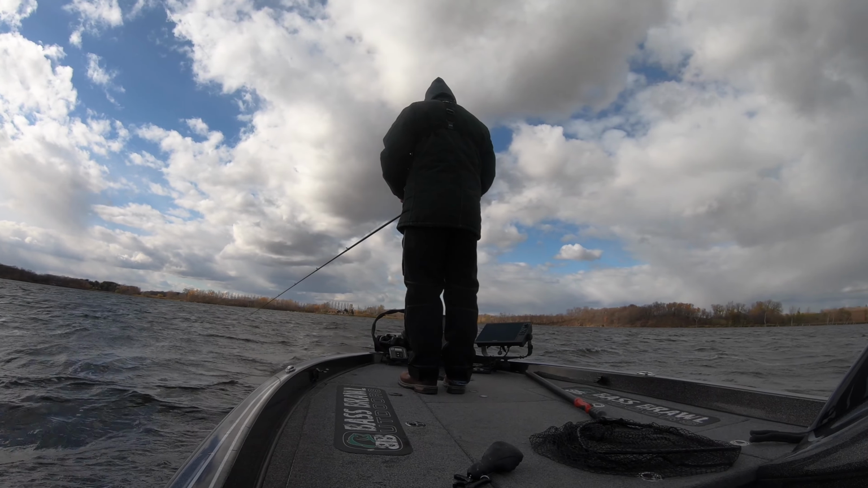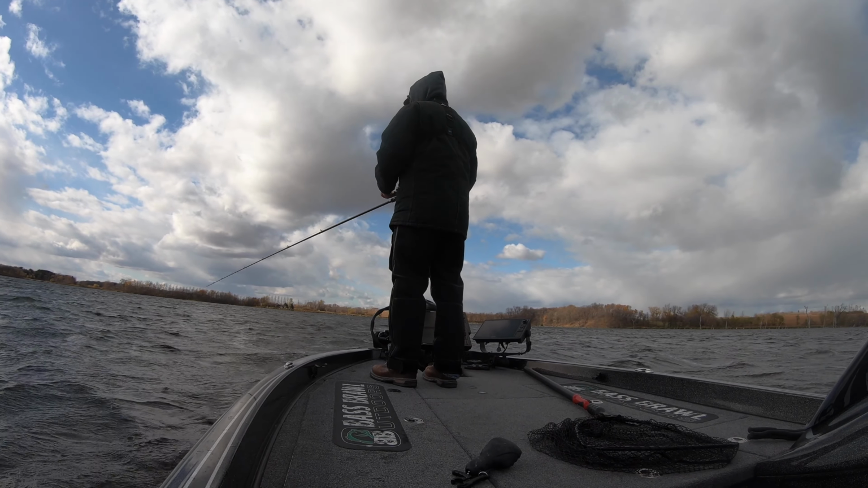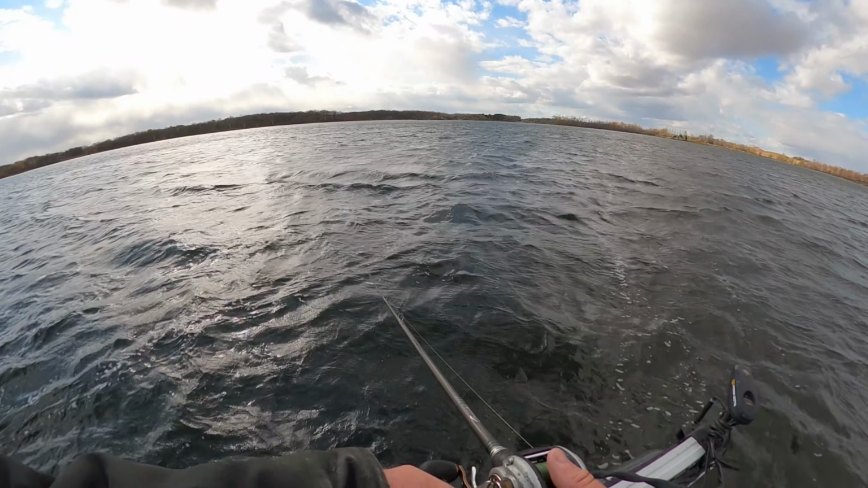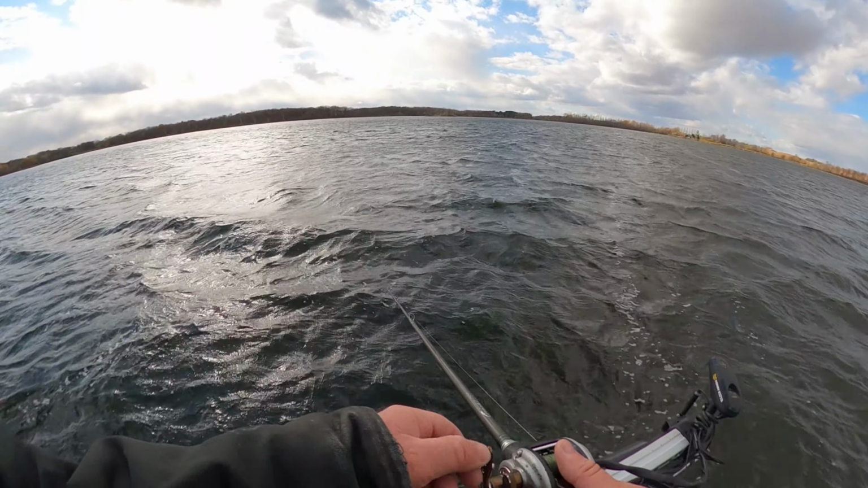Boat's sitting in 27.5 feet of water, 53-degree water. Wind's picked up and coming across here. It could have these fish riled up a little bit, in a little better mood than they were an hour and a half ago.